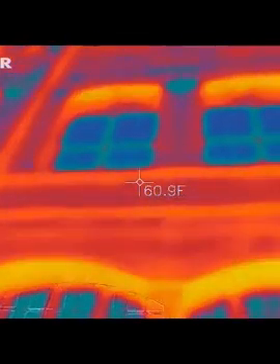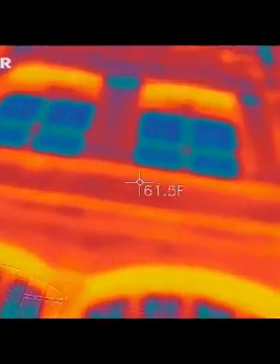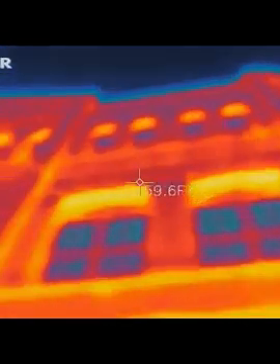I don't care. Alright, got us a good wide angle of all the windows. Yeah. Take that from you then. See what I can see in the morning. We still recording? Good job.